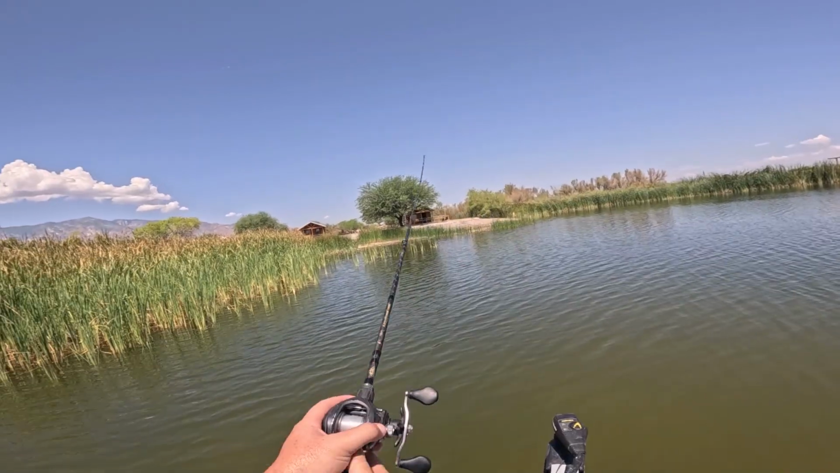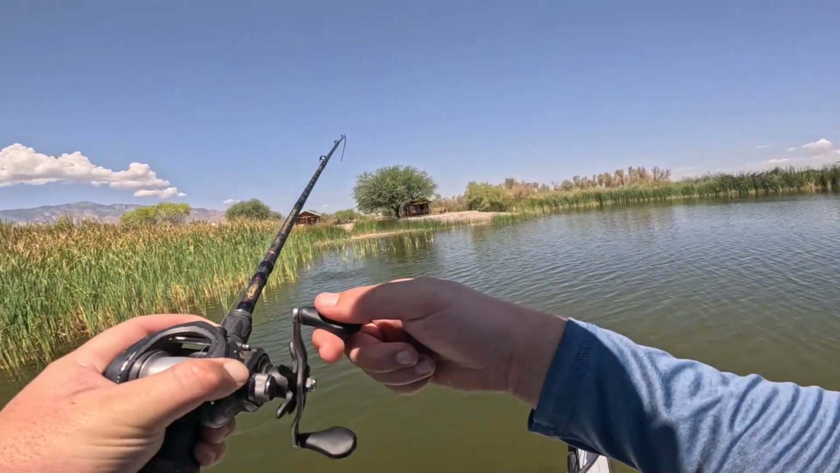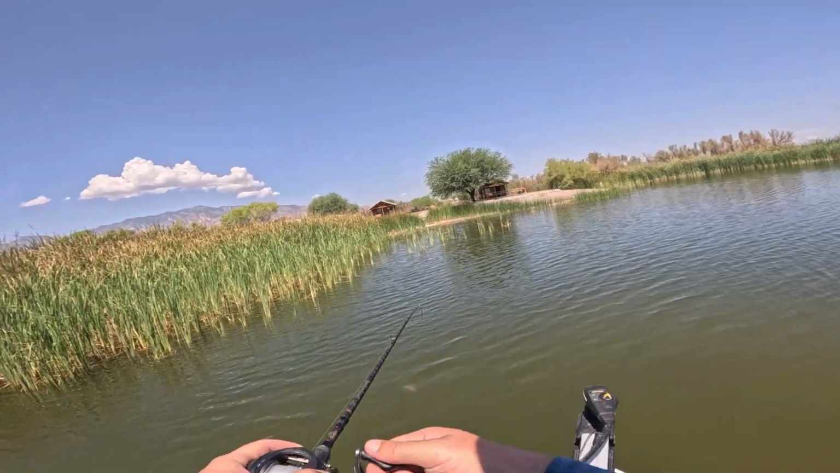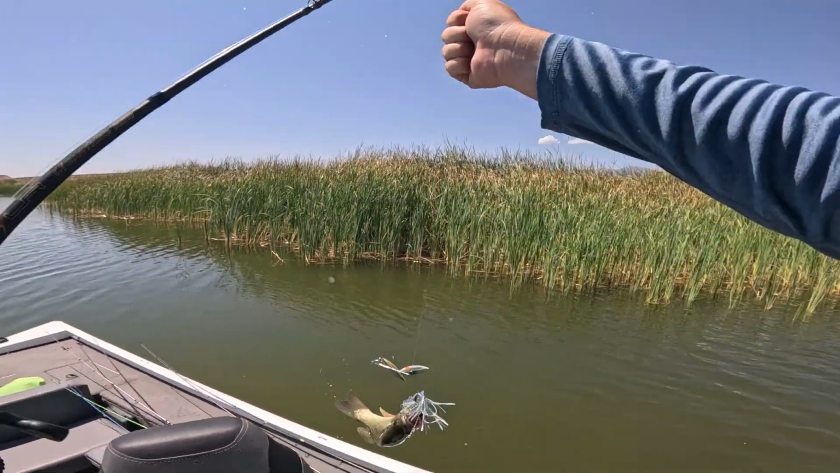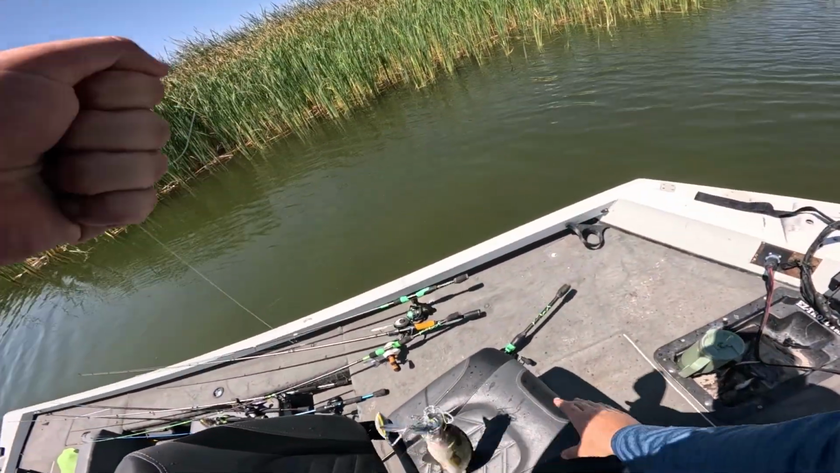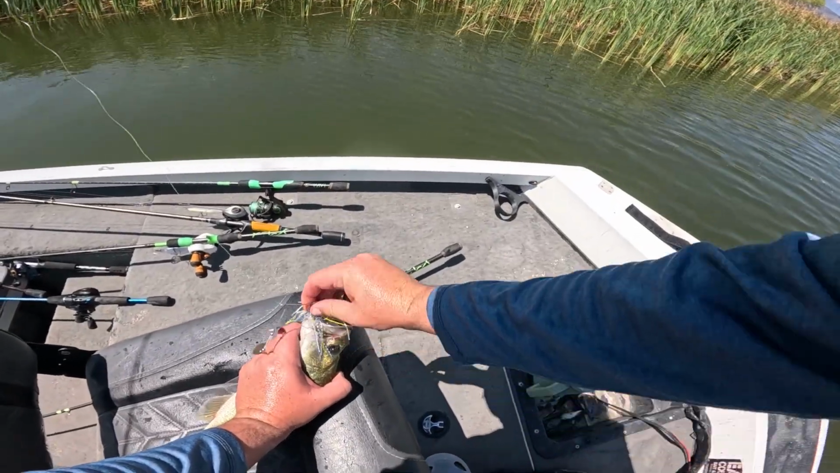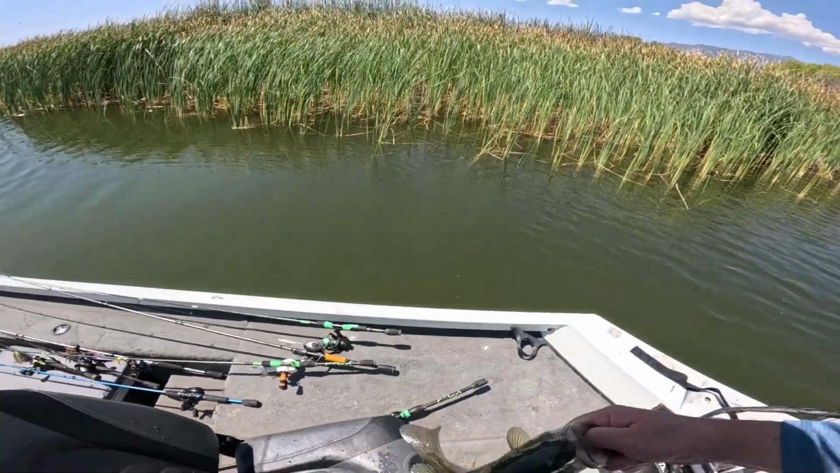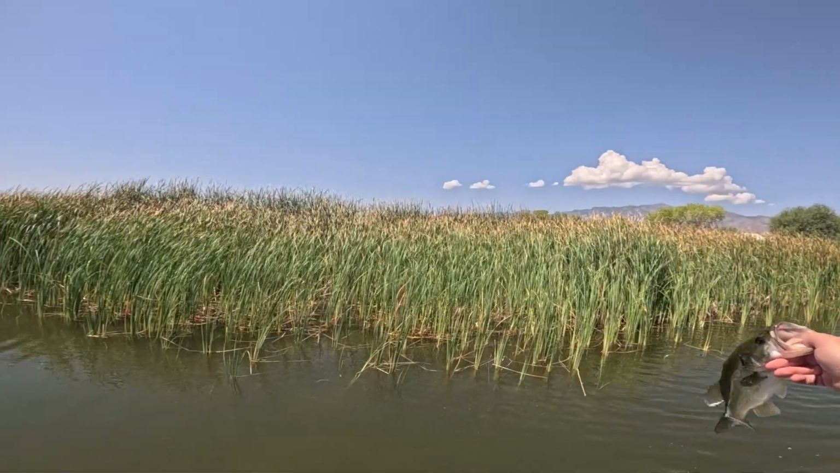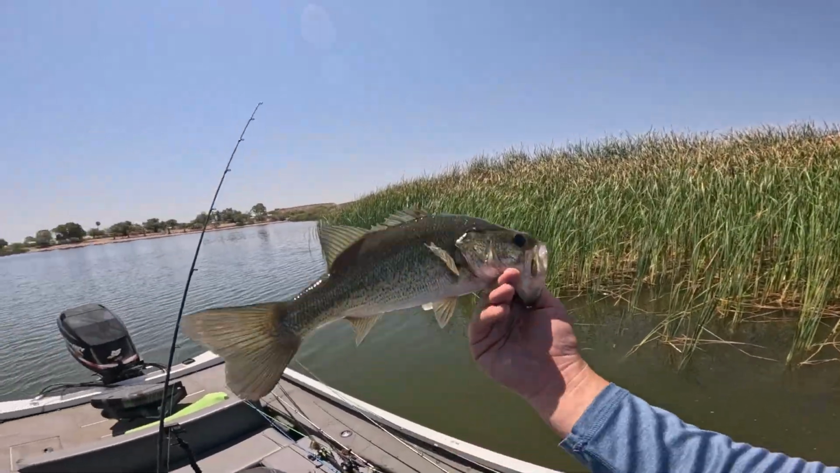Or even like the whopper plopper. There's a fish. Smacked it as soon as it hit the water. Heck yeah. Hey. Do this all freaking day, dude. Alright. Fish number 2, man. About the same size, little guy. Right up here in this little cut in the shallows, so maybe power fishing the spinnerbait might be the play.